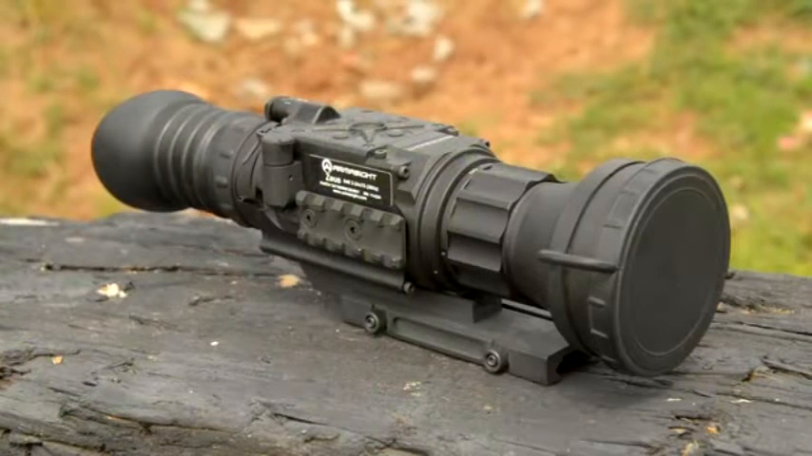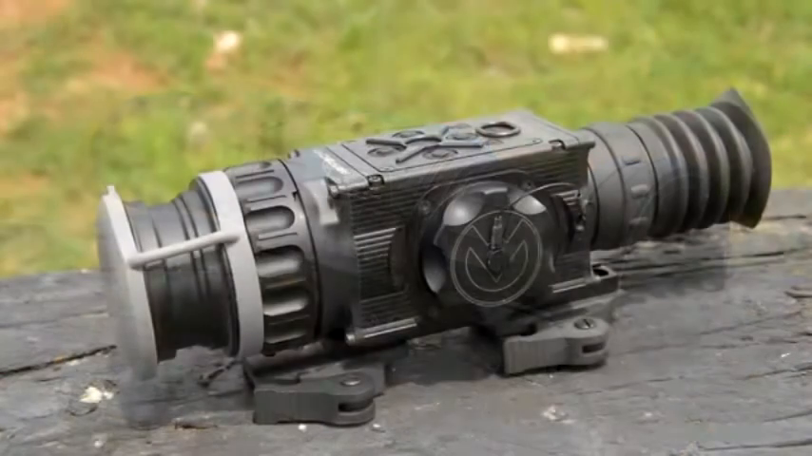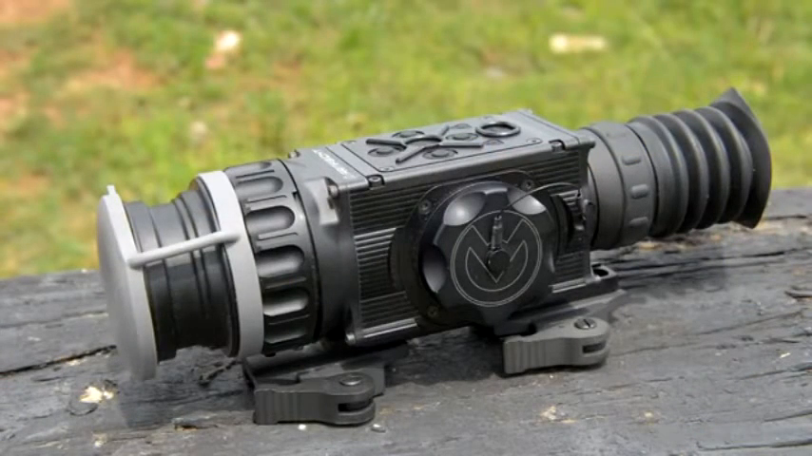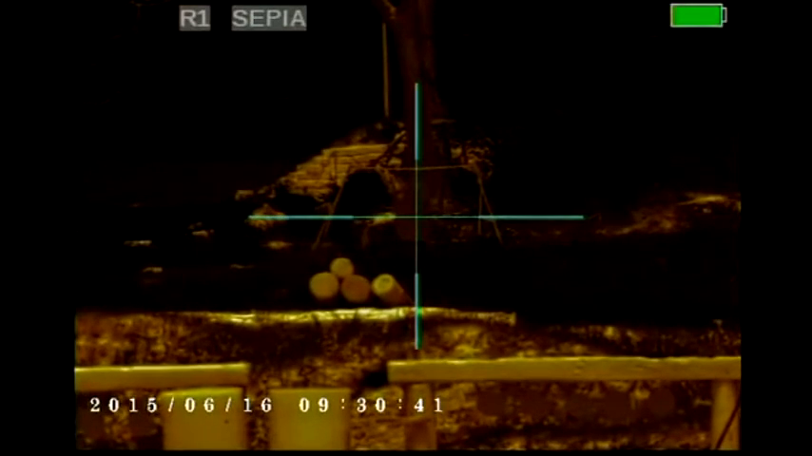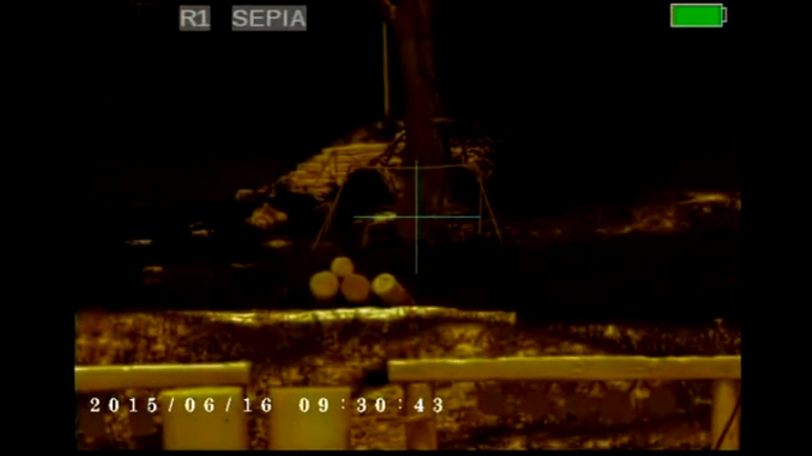We've got the Zeus and the Zeus Pro. Guys, these things are great. You can get a DVR for them that allows you to record everything that you're seeing through the reticle. The Pro and the standard Zeus also have a myriad of different reticles to choose from, which is pretty cool. This particular thermal, both of them are set up as rifle optics.